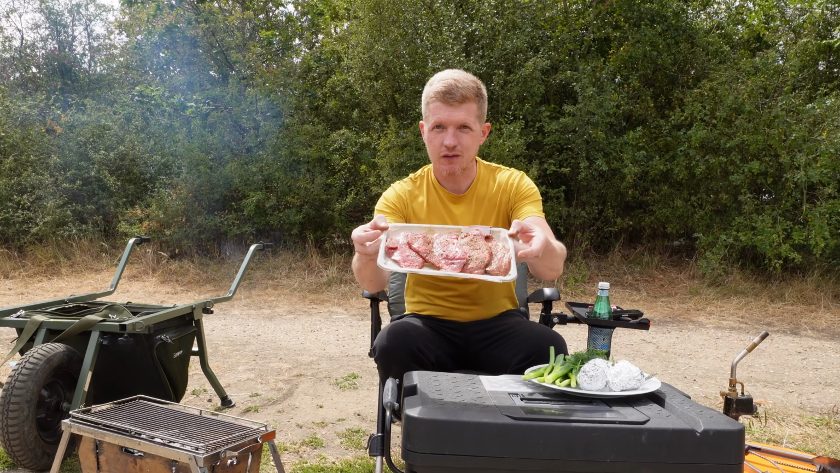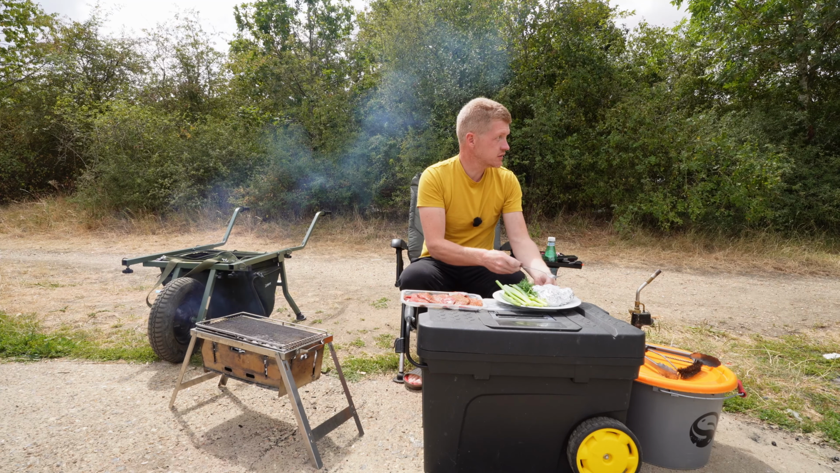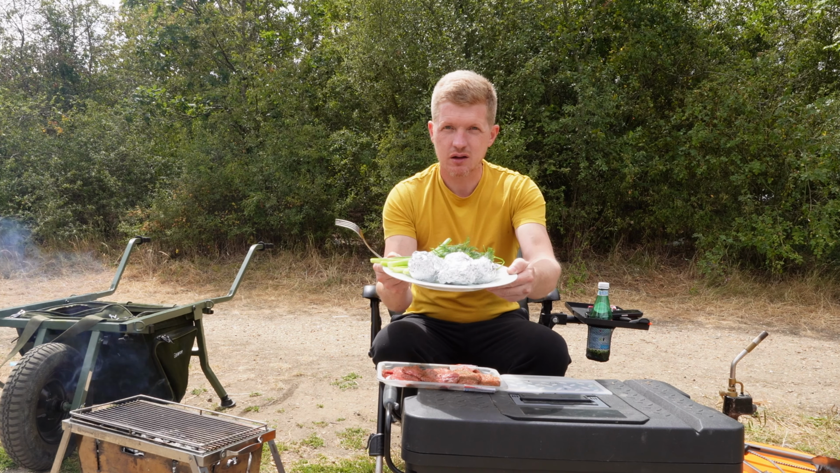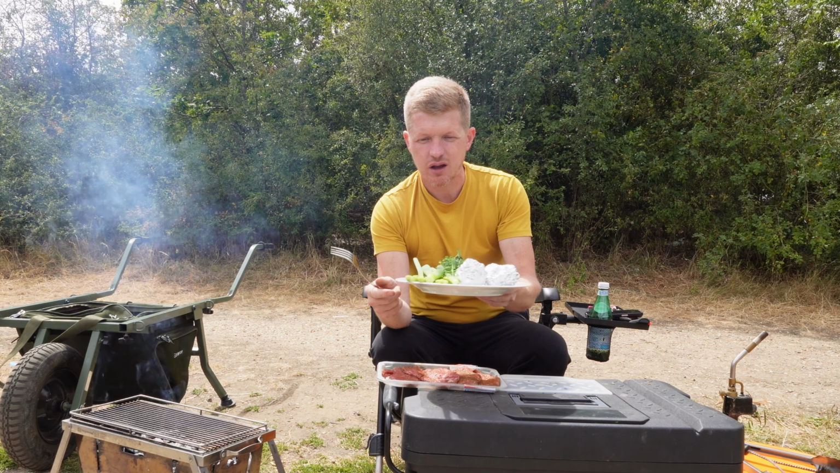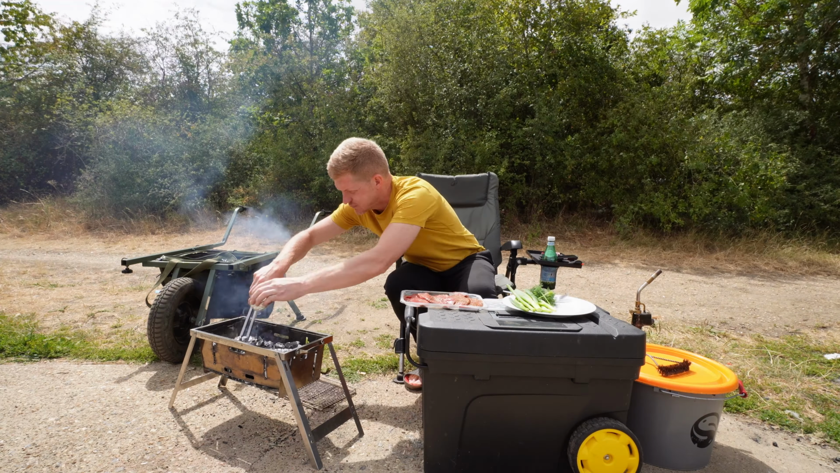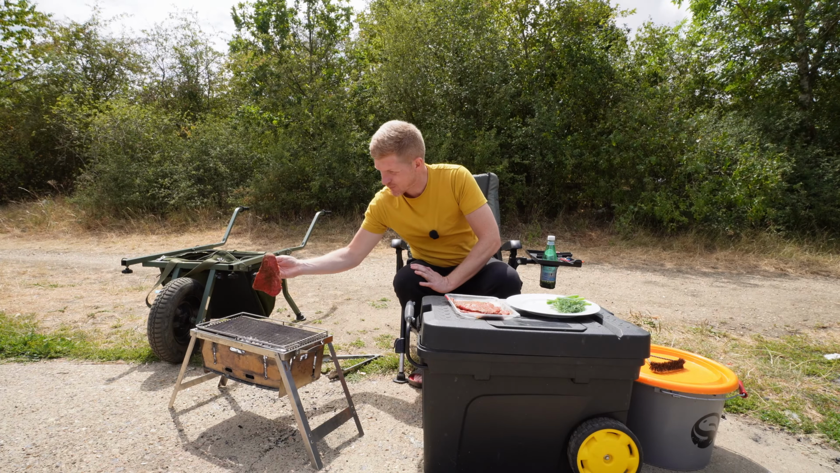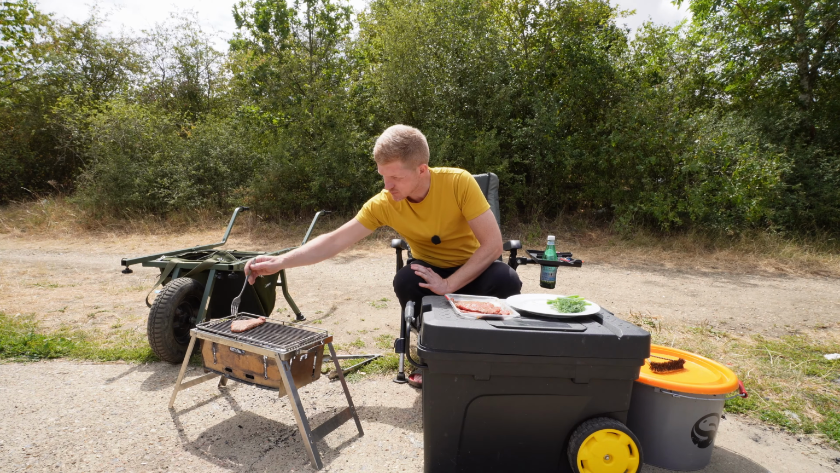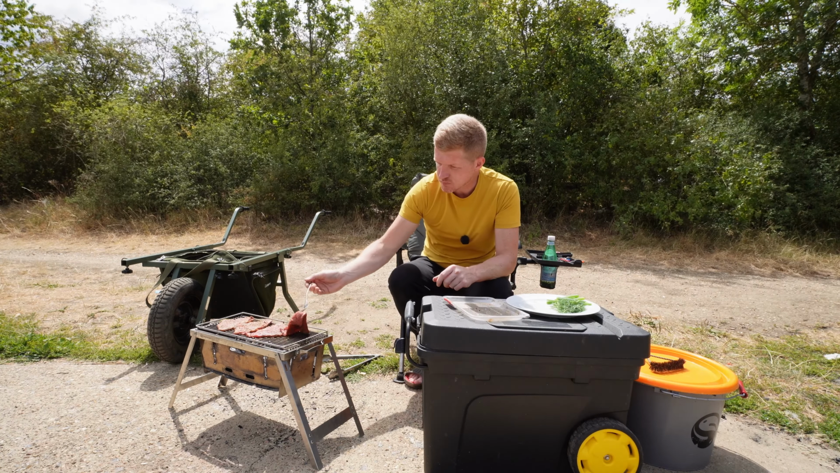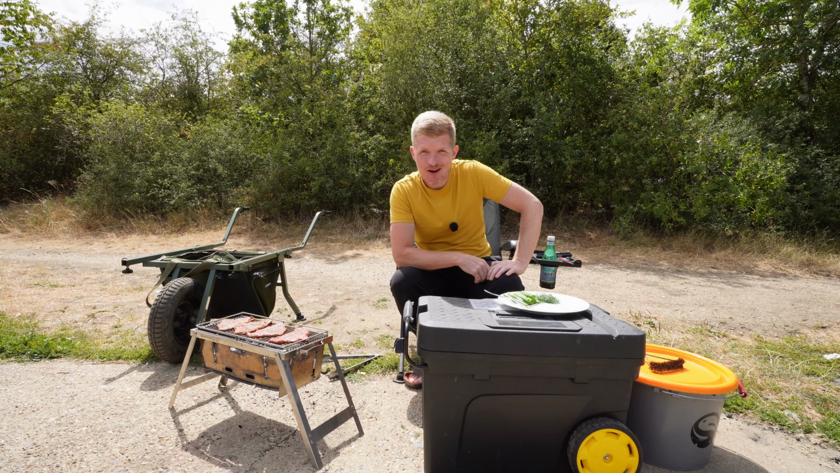Today I'll have beef sizzle steaks. Very nice thin steaks. And I got some potatoes wrapped in foil. I'll grill it on the charcoal. And I got some spring onions and dill. Okay, let's get the steaks on the grill. Yes guys, now we're cooking.